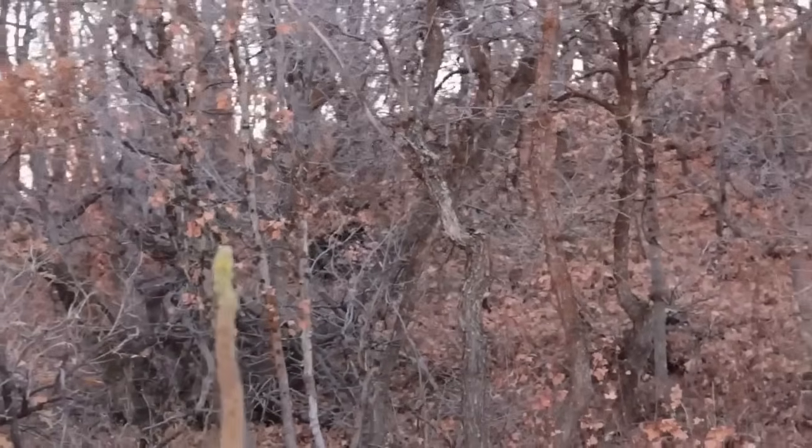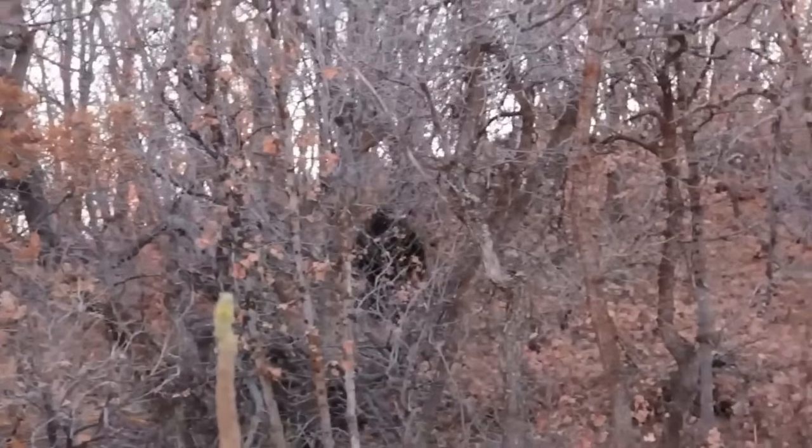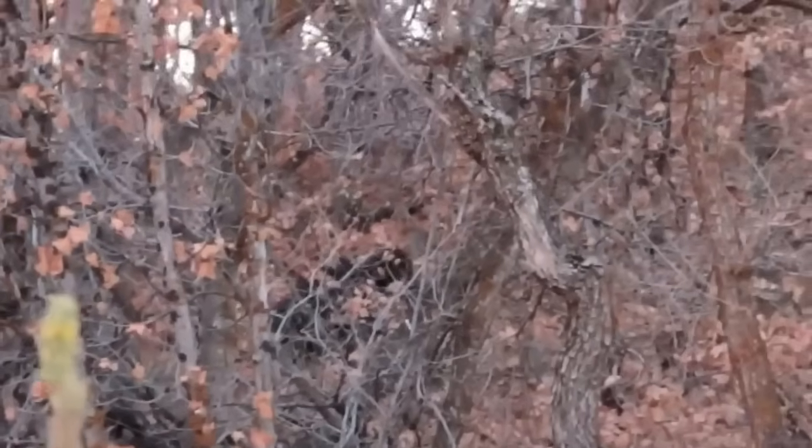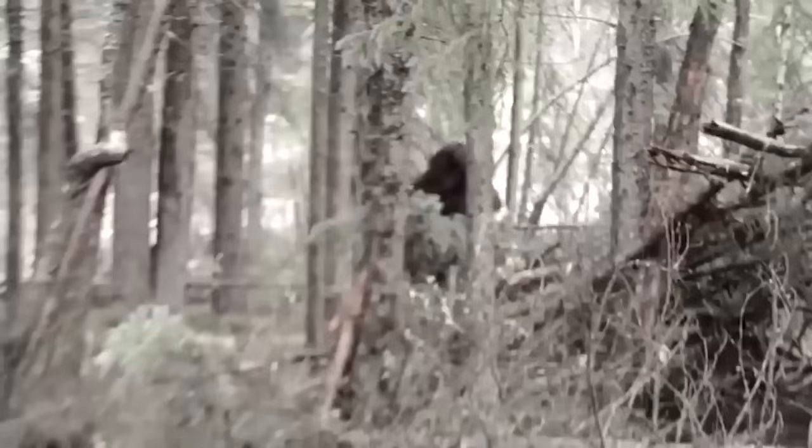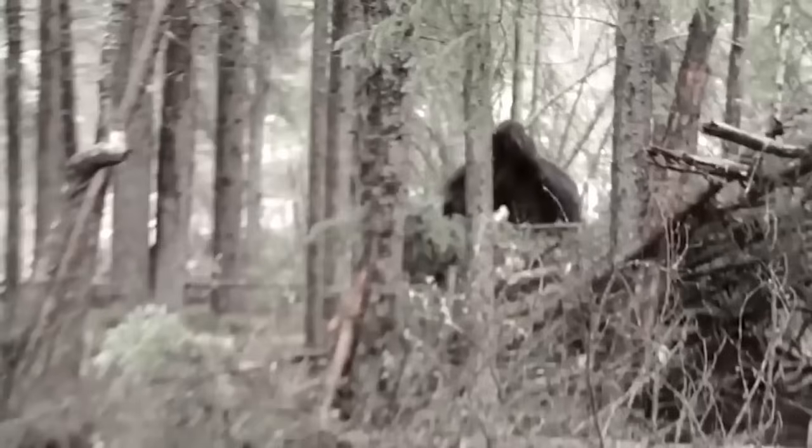At first, they took it as a bear, but it was all until the dark creature stood up. With its dark body and giant features, it looked right at them and tried to get close. Fortunately, they both managed to escape, leaving their tent, in fact, everything, behind. Many speculated it to be a huge bear, but according to those guys, it was an actual Bigfoot.